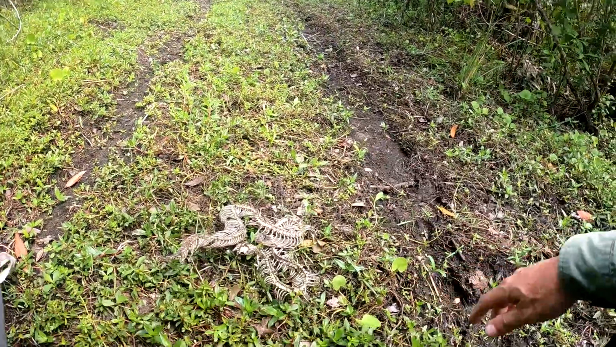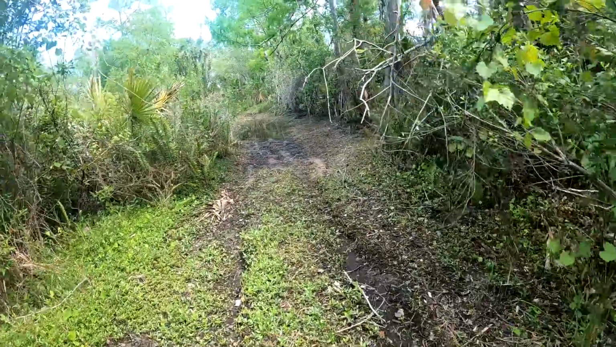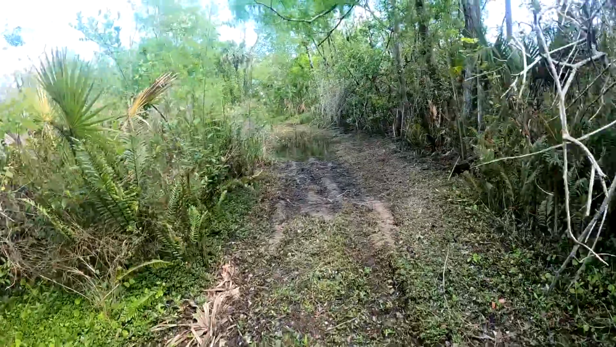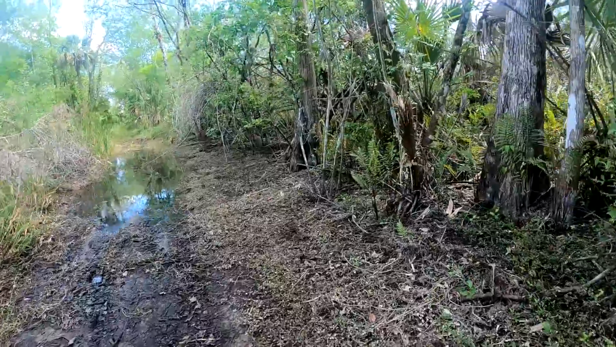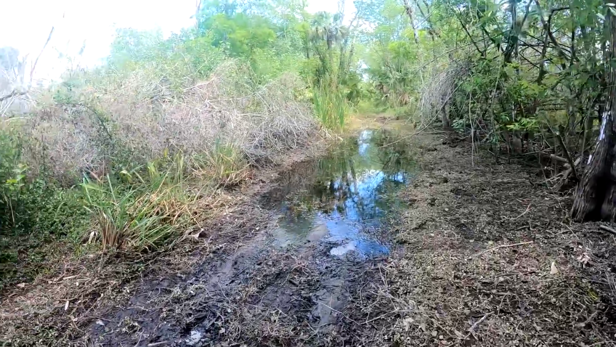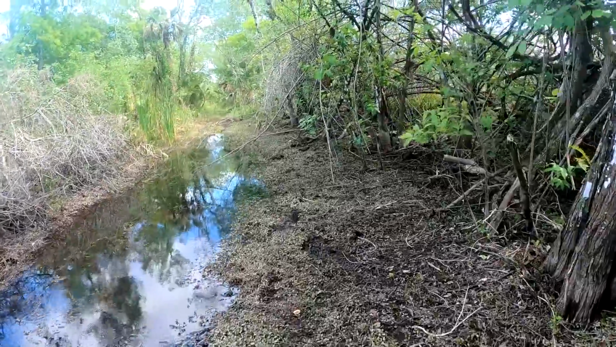All right. So I'm not going to go far into the Fakahatchee because I don't want to be a rule breaker to that extent. But I'm at least going to find the first little spot here off to the side of Mud Tram and see if I can find me a good spot that nobody should find.